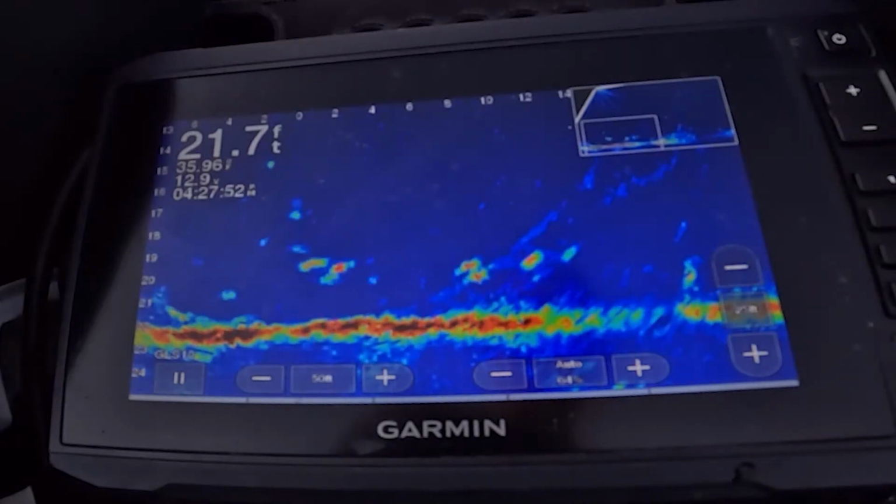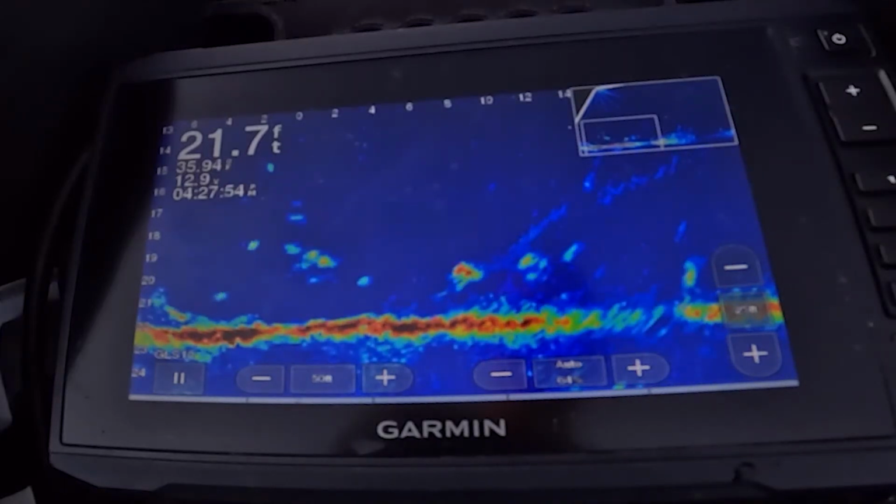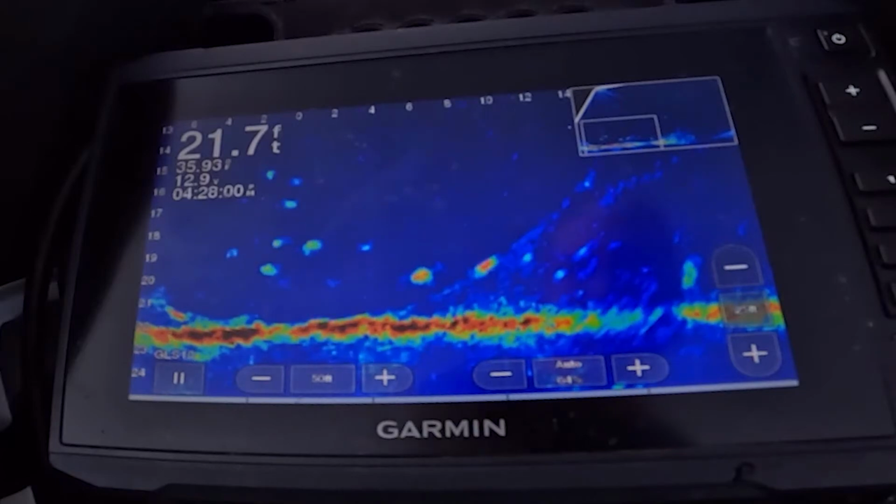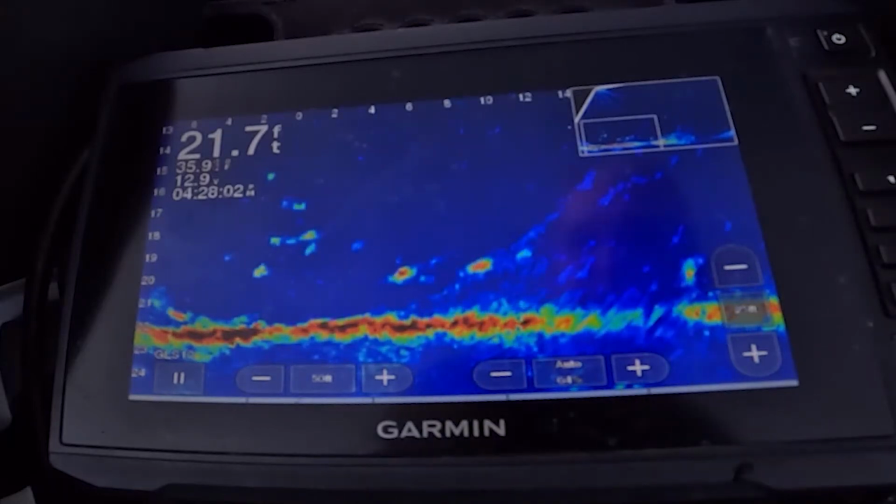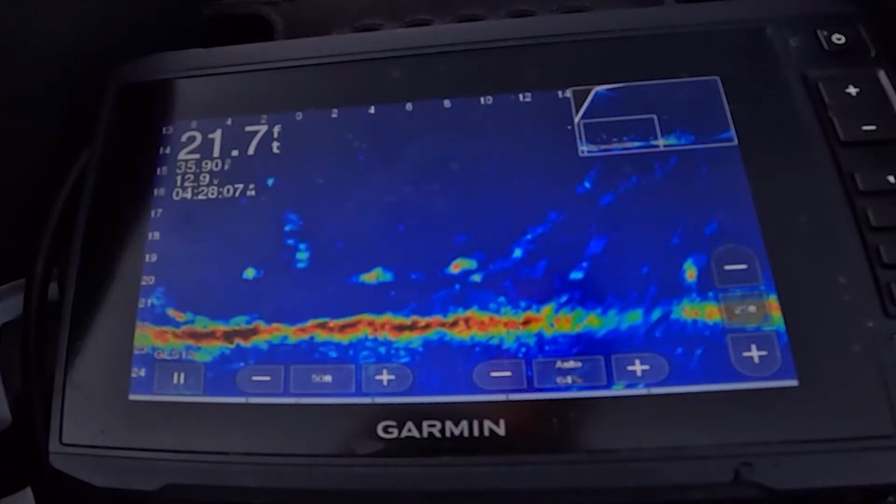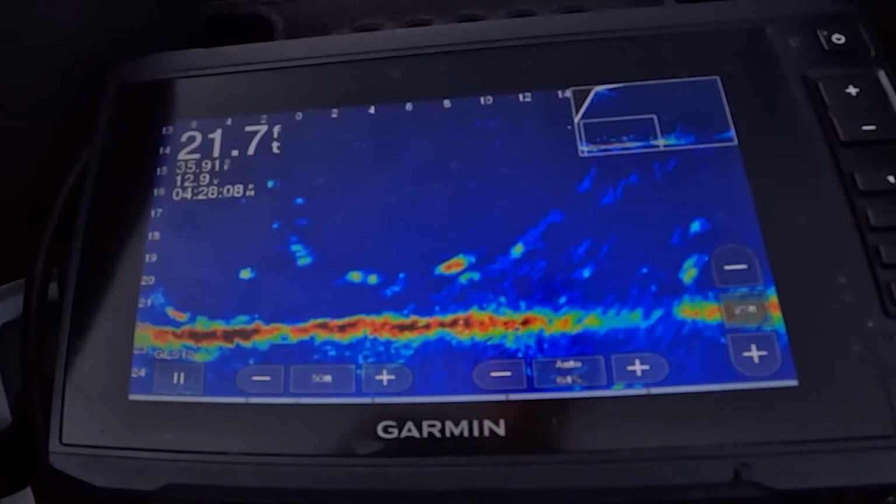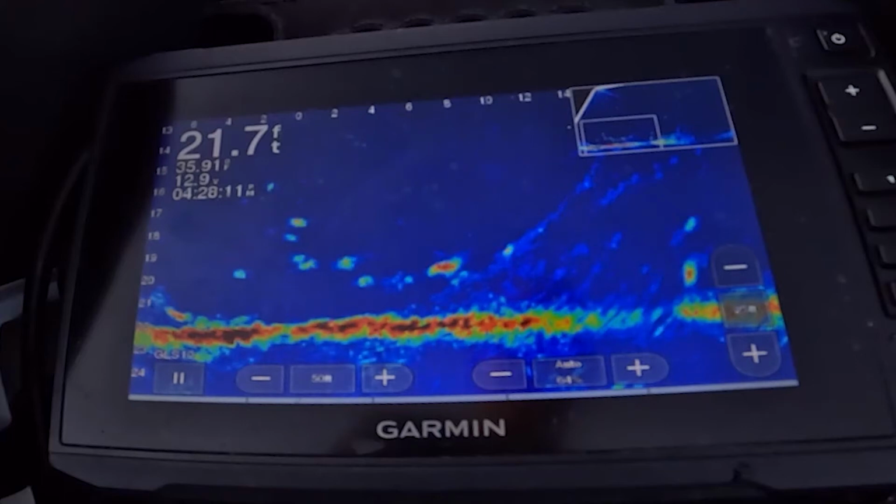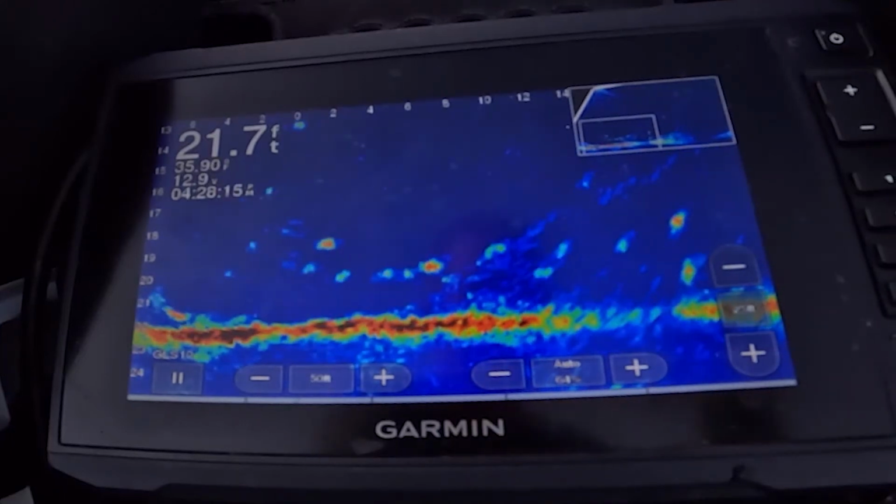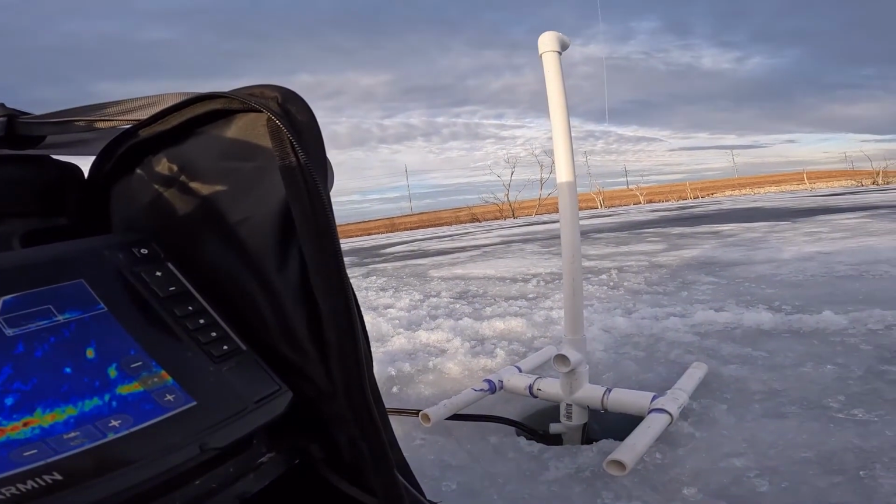Oop, he came up to chase it right away. See him coming up to my lure up there? There, he bit it. Let's go down to him there. That's my lure right there, dropping down to him. There's a guy that hit it. He's racing to it. Come on, take it, baby. There he is. Oh, he's not a monster.